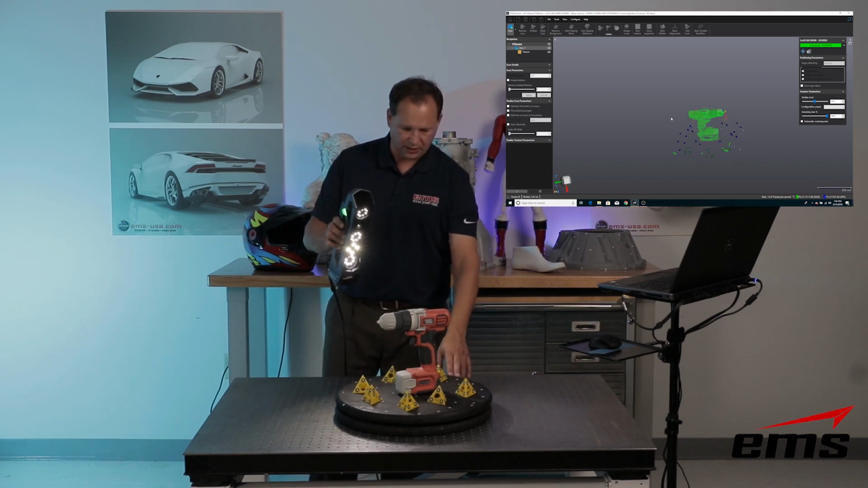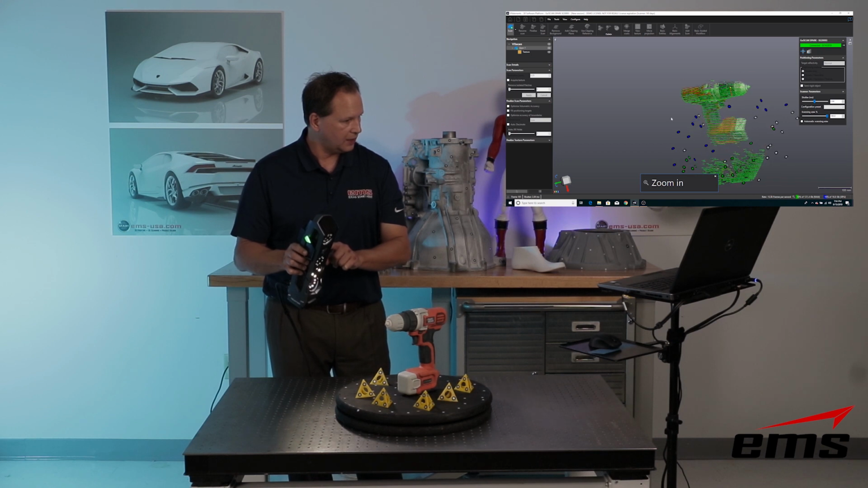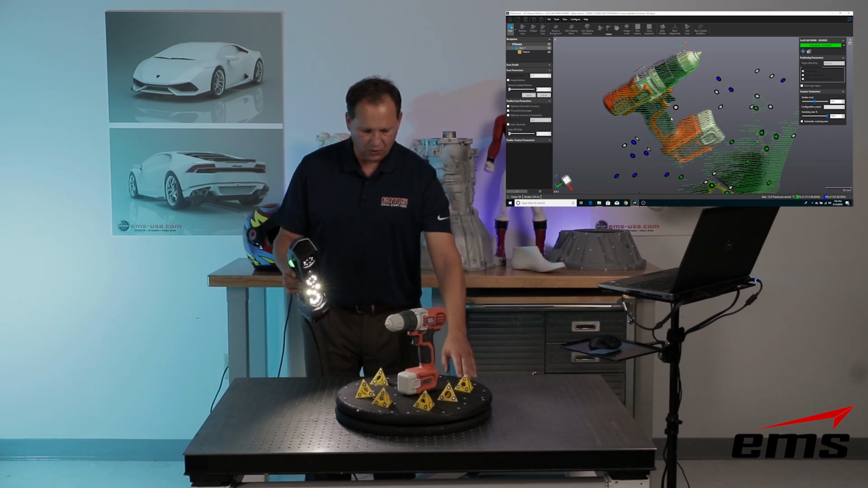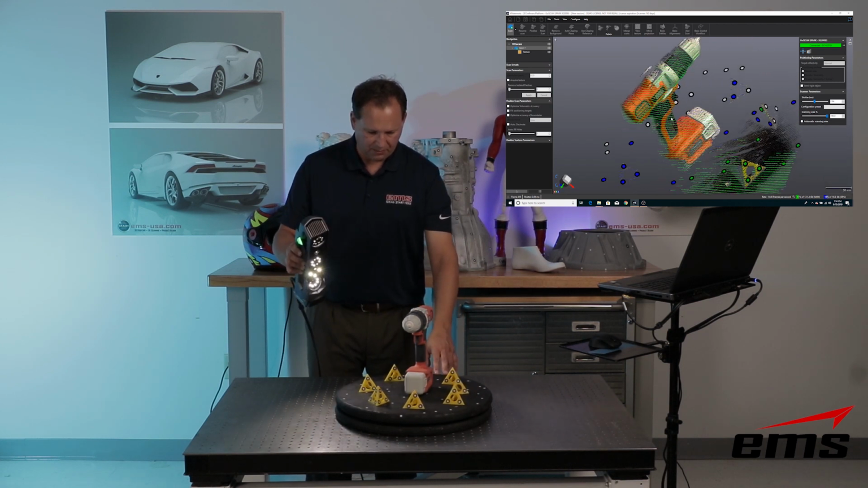One, I'm using targets for this. And let's zoom in our display so we can see a little better. I've cranked it to the maximum resolution, which is 0.2 millimeters. And I'm going to start working my way around.